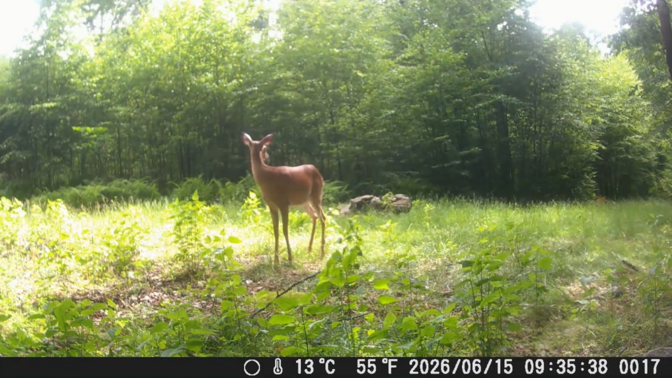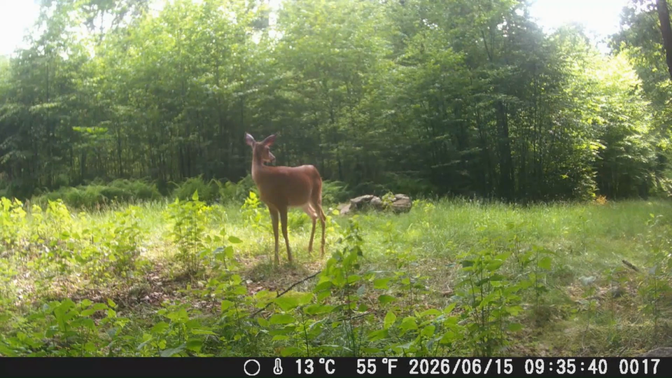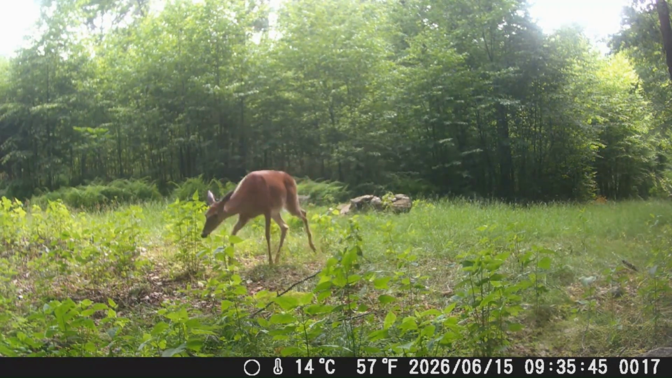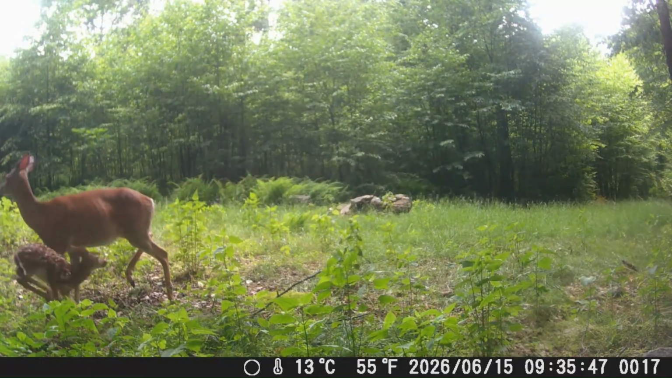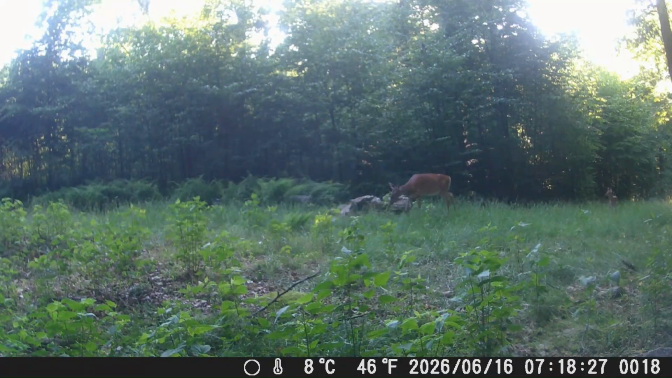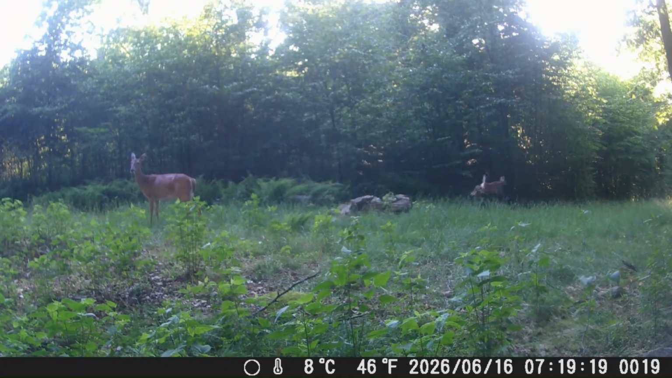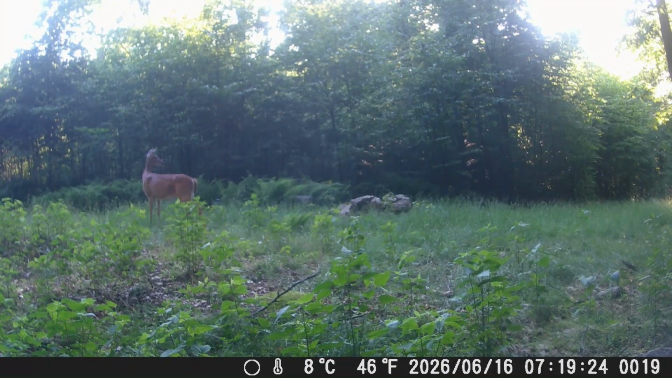Doe headed back up through the woods. One coming back to see her. And mom and a little one again here. The little one's bouncing down the path to the road, the old driveway.